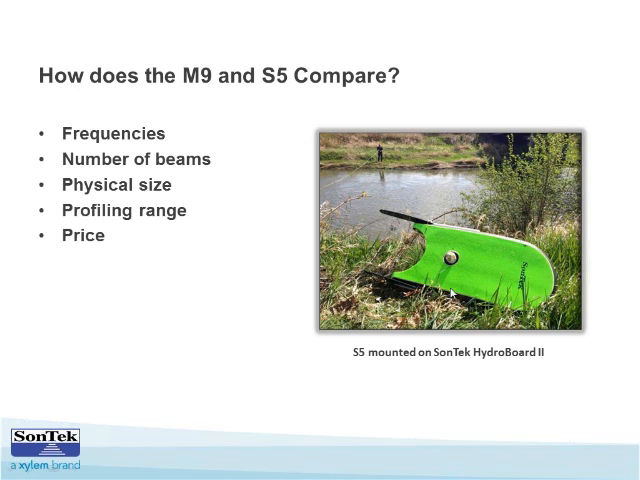Jumping to the third bullet, physical size. The head of the S5 is significantly smaller and narrower in diameter than the M9. We have fewer beams, which allows for that head to be smaller. And in practical terms, that means lower flow disturbance around the head of the system.